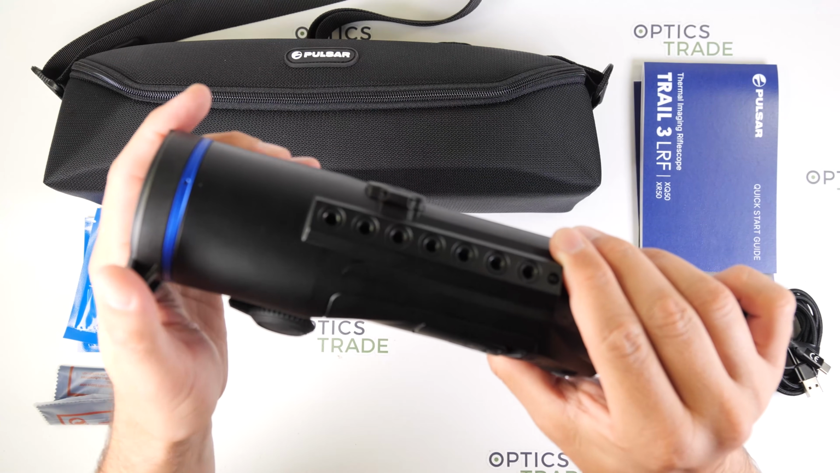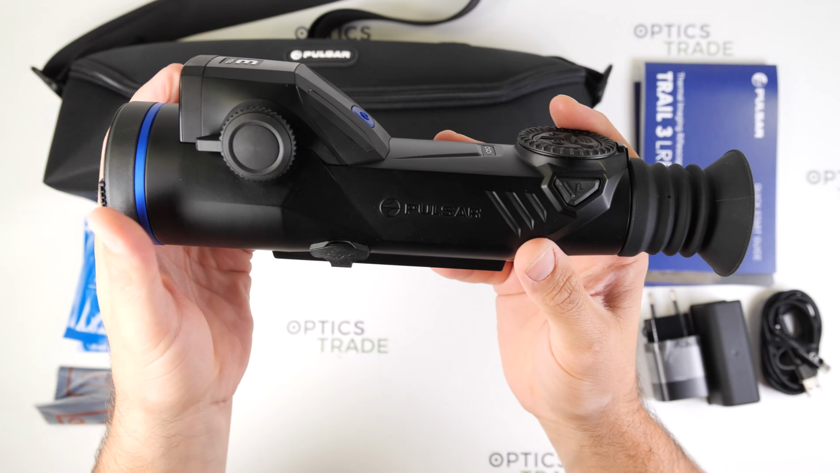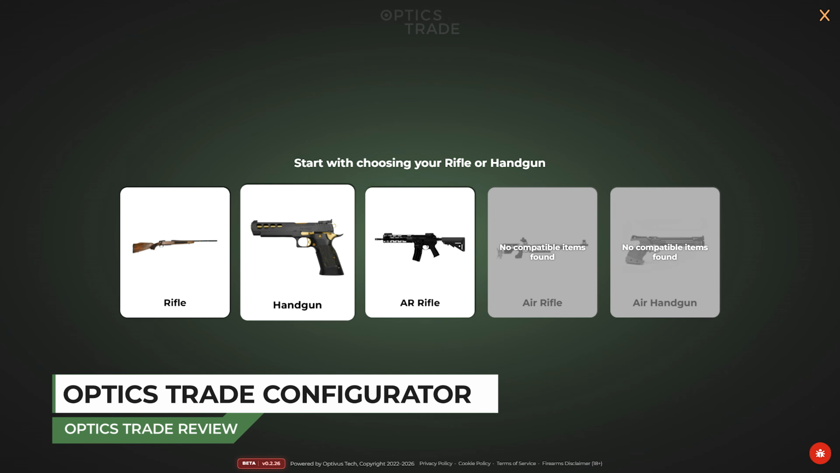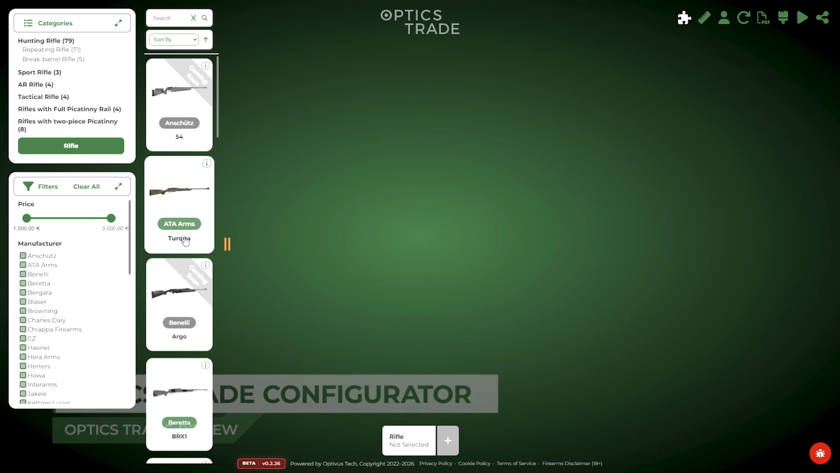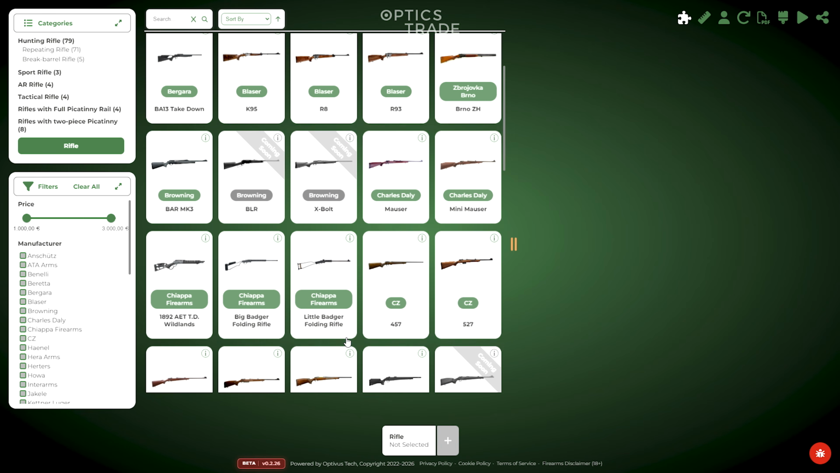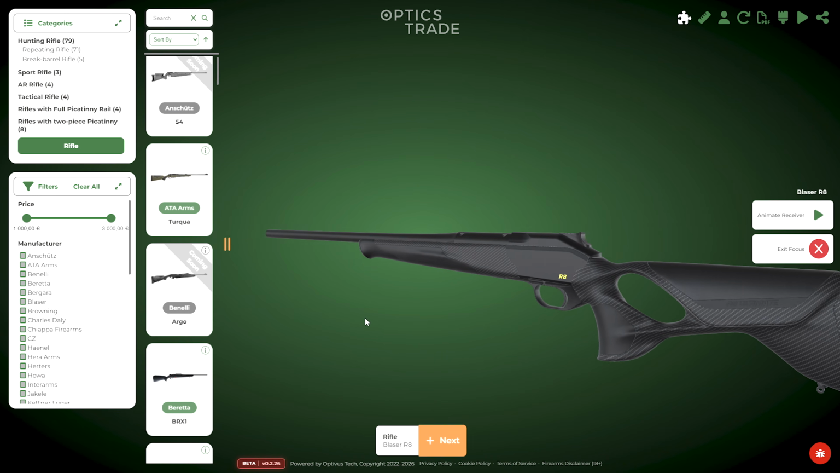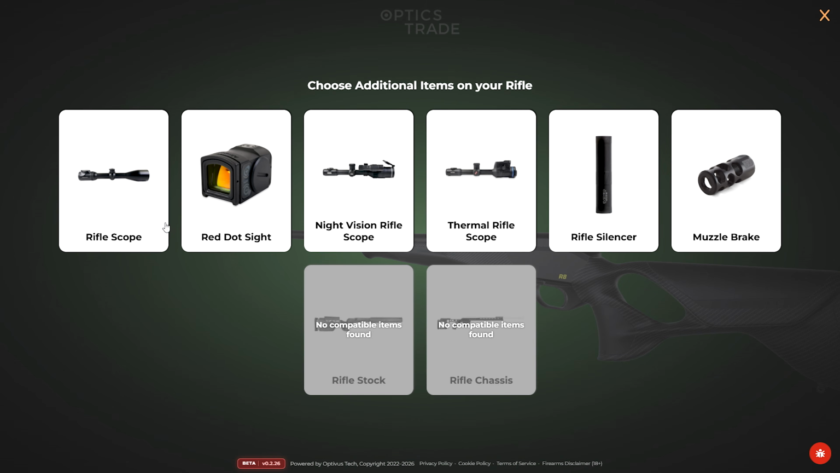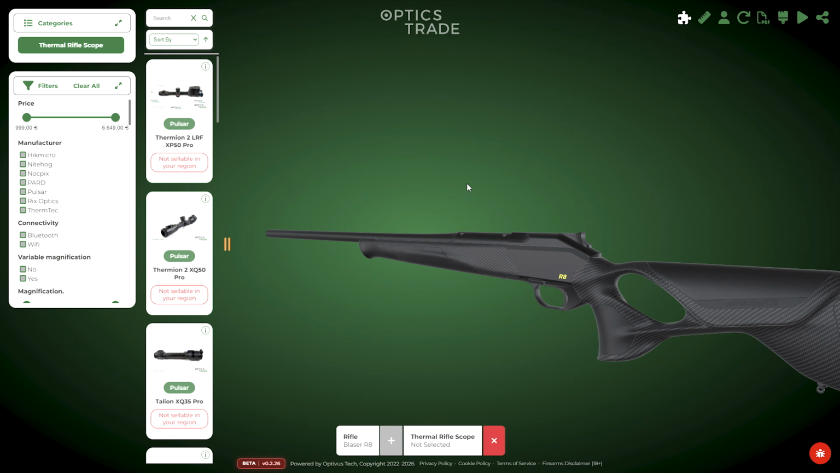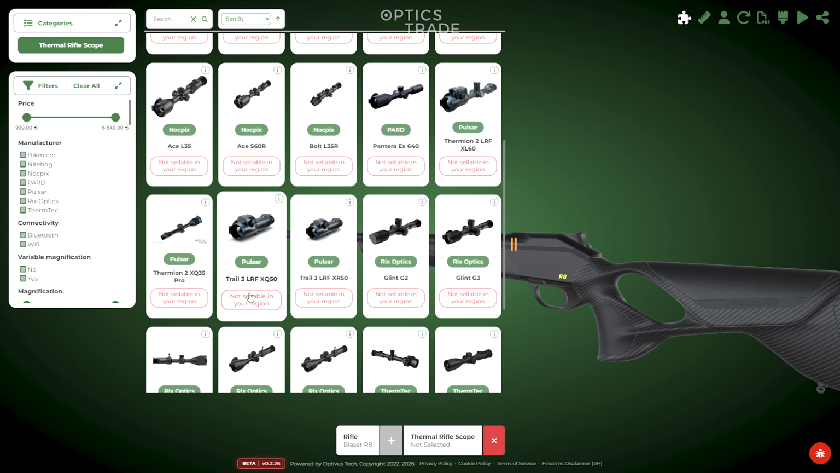If you are planning to buy one of the Trail devices, I would highly recommend trying out the OpticStraight 3D configurator, which we designed in-house in many years of development, and it is the only configurator of its kind that lets you build your complete rifle setup and check compatibility before you buy.